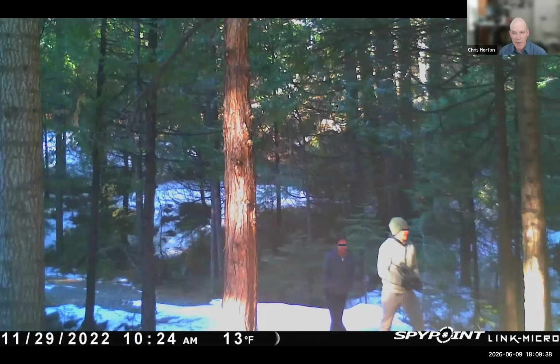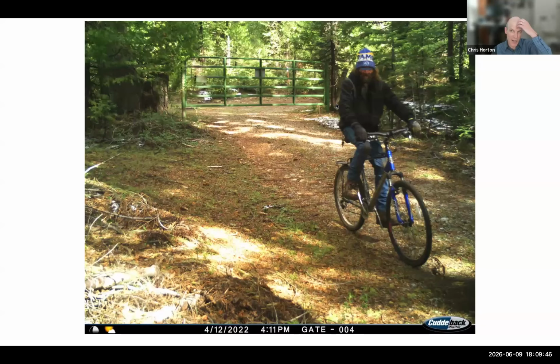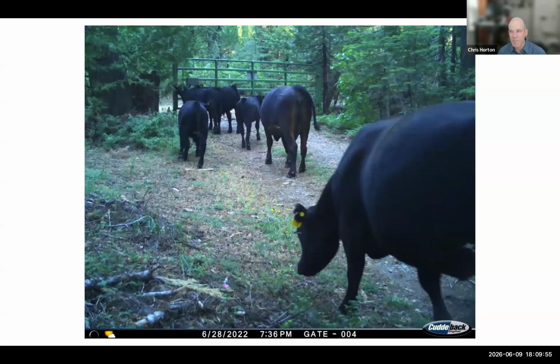So here's some examples of people. This is about a quarter of a mile down the road of the property. These people thought it'd be nice to go hiking. Here's someone who biked past our gate, looked right into the camera as he was riding by. But the trespassers are not always people. Sometimes it may be cows. We have some free range cattle that find gaps in our fence and sometimes make it onto the property.